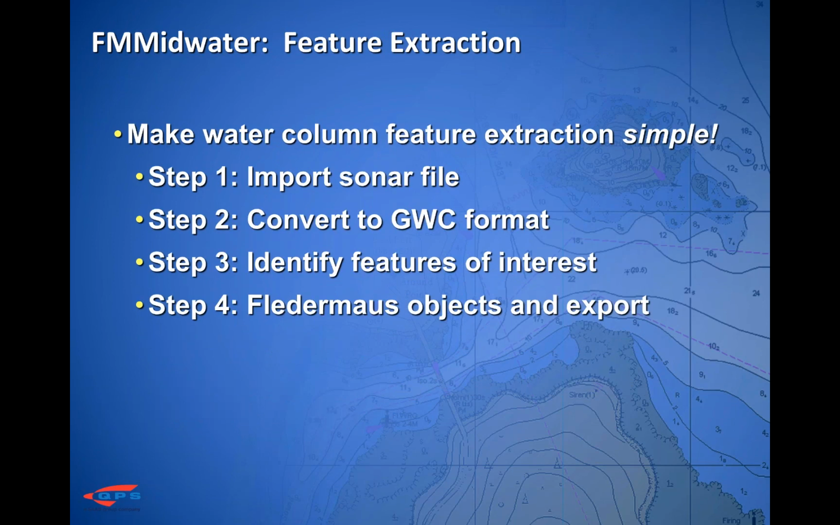With the end goal being the extraction of features in the water column, the process is pretty simple. You import your raw sonar file, you can convert it to a GWC, and you can run the feature extraction tool, which is equipped with a variety of filters, like normalization filter, despeckling filter, side lobe suppression, or you can identify features manually, and then you simply export as a Fledermaus SD object, which is a scientific data object.